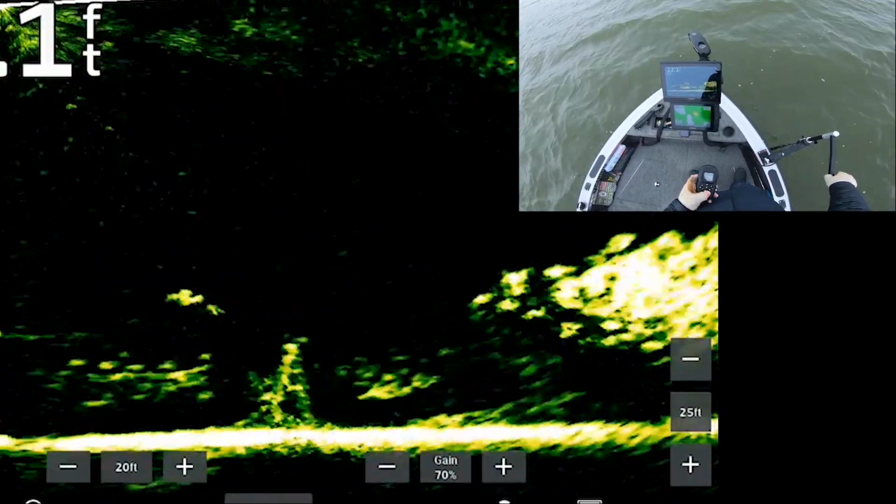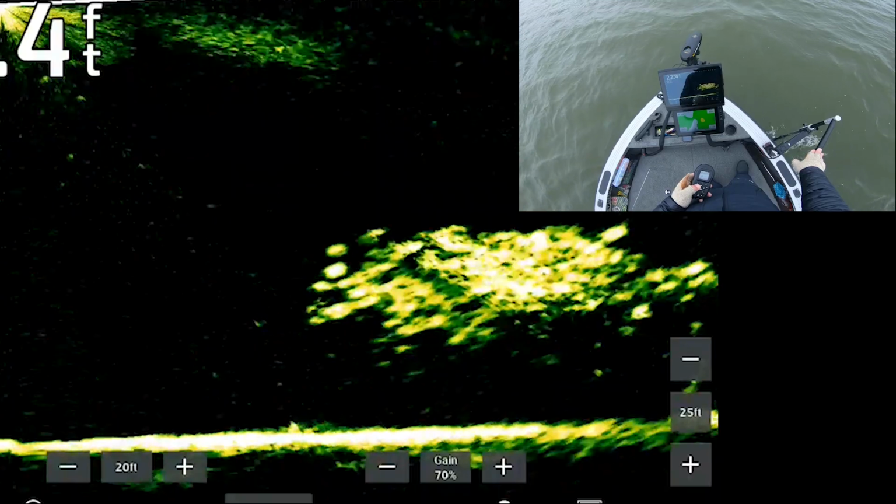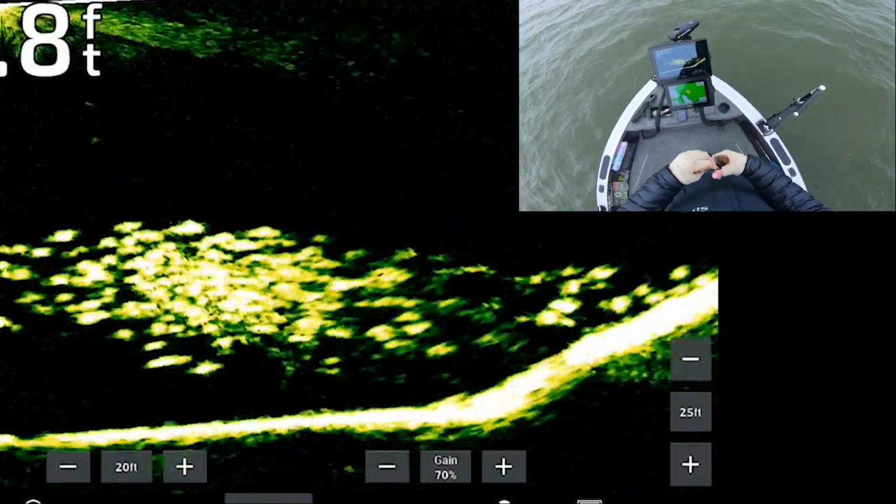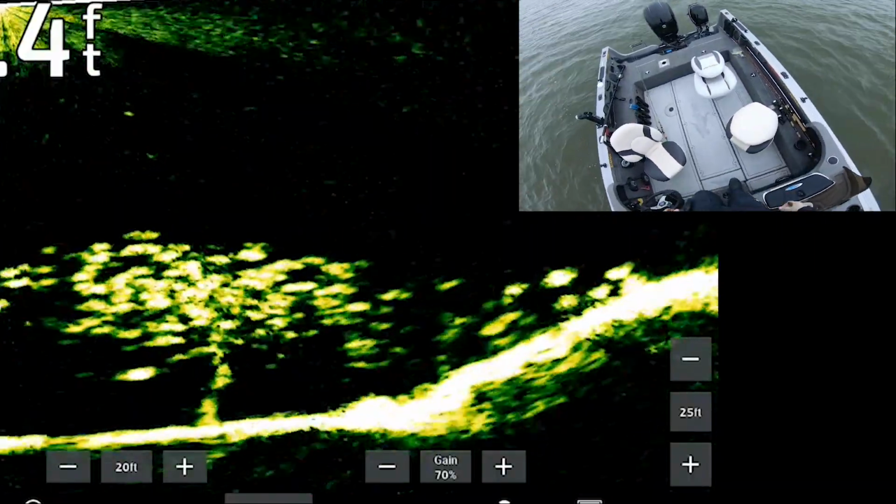Oh, there they are. Hello, ladies. We're gonna go and set up right over the top of you. Get it close, spot lock, see where we land. Grab a rod, start fishing.